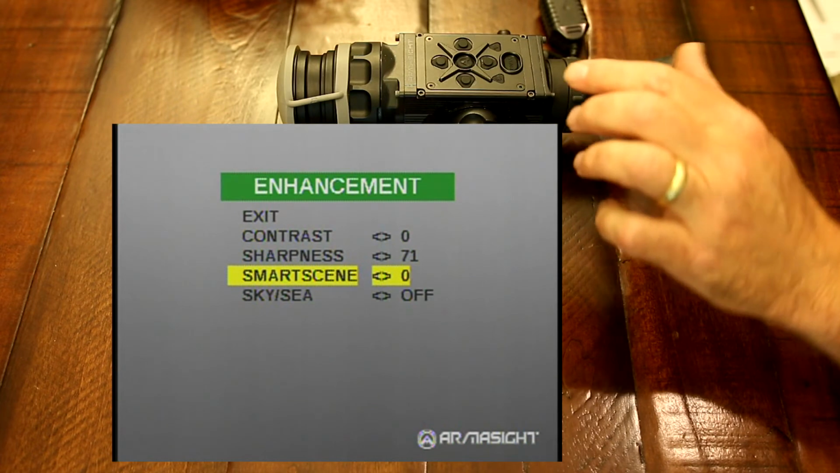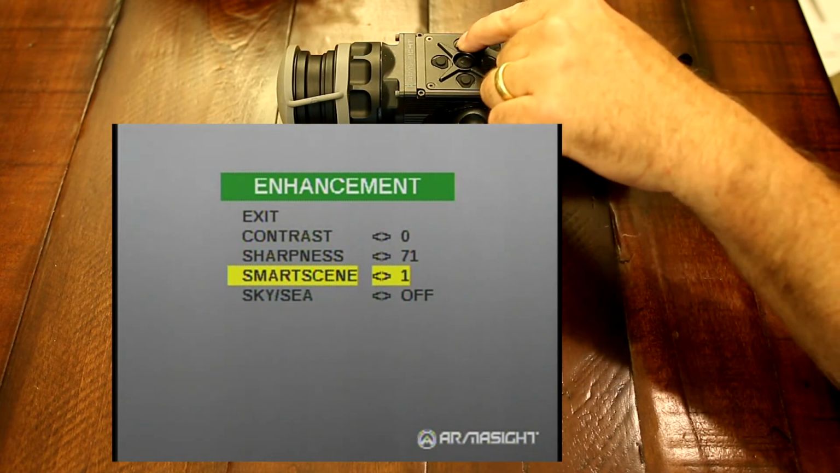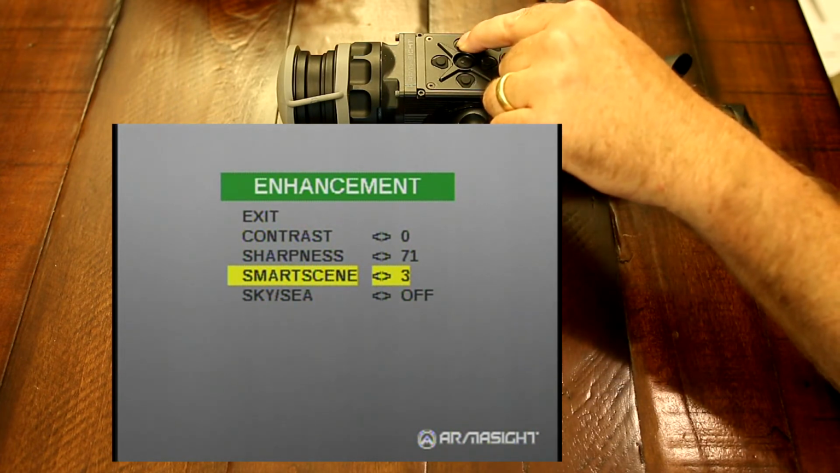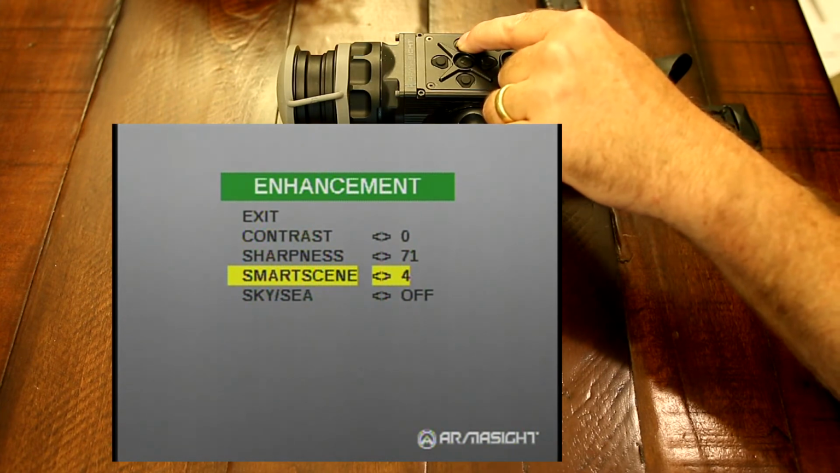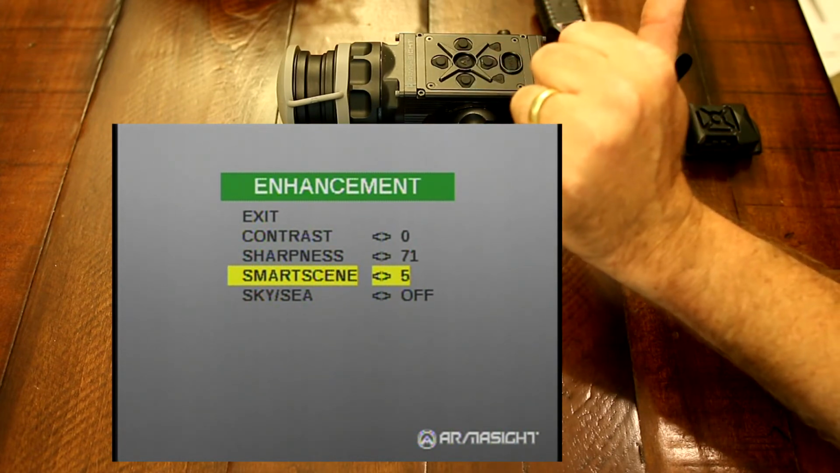What will happen with Smart Scene is, as you increase the value here, it will detect the slight difference and actually enhance your target and make it stand out more against a background that is of similar temperature. So you can take that from 0 to 100.